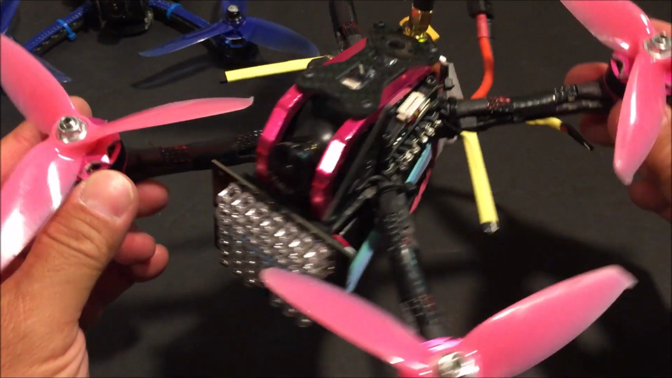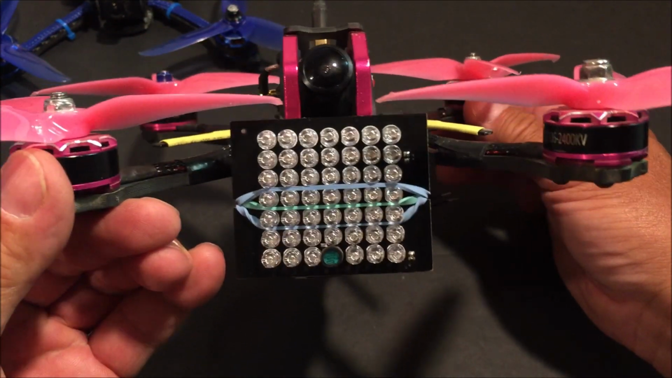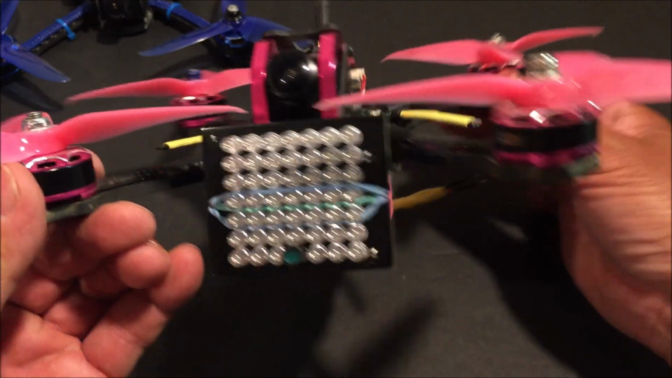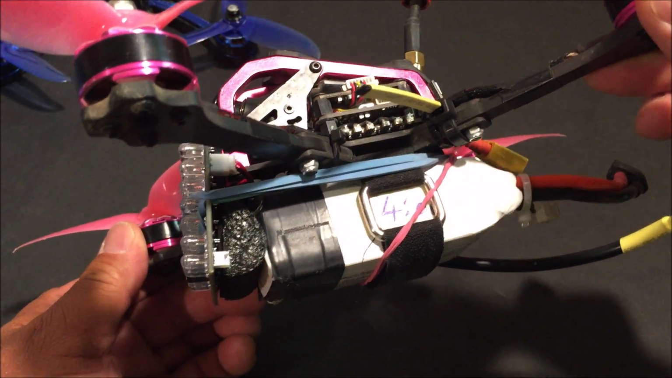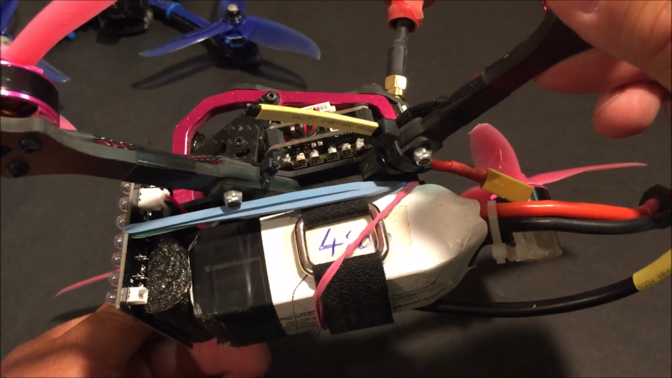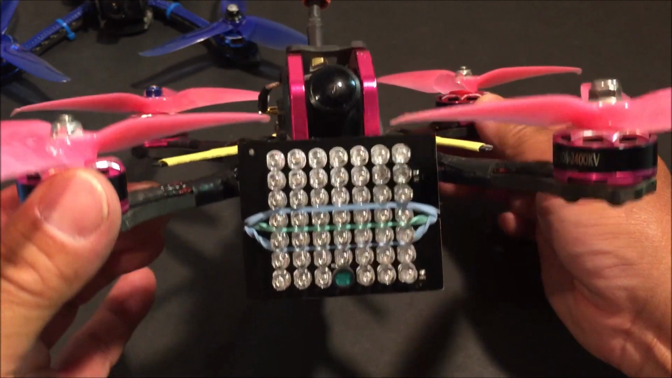So use your imagination and your know-how to mount it in place. Maybe a 3D printed mount perhaps could save you time when switching out batteries. So let me know what ideas you may have that could work in the comments down below.